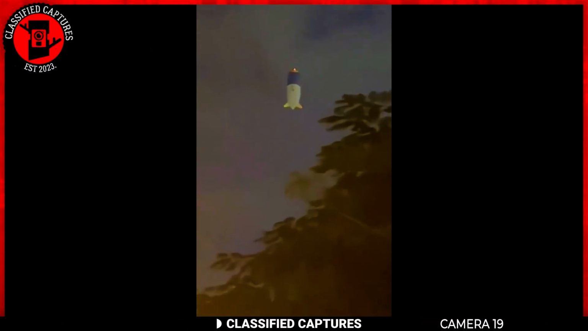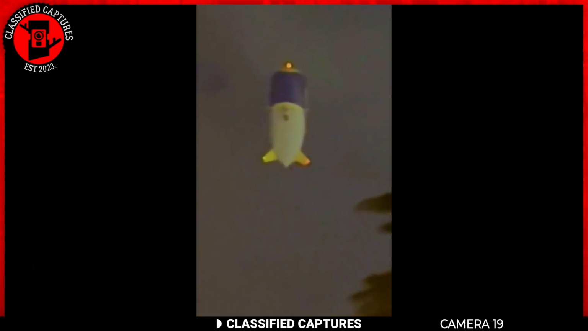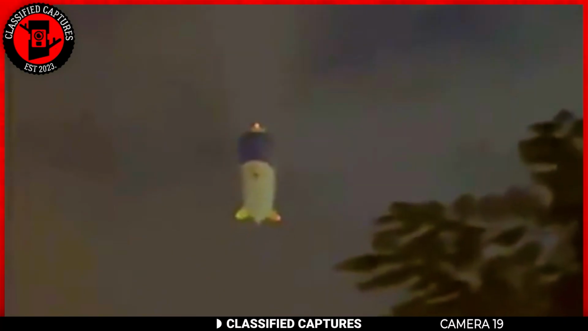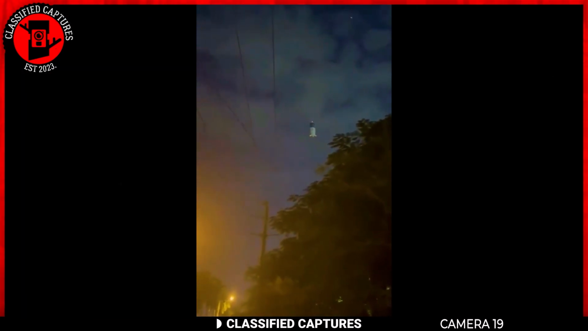In Miami, people have been spotting these strange objects in the sky, and our next clip captures one of those situations. It looks like some sort of tank. I'm not very sure of what it is.